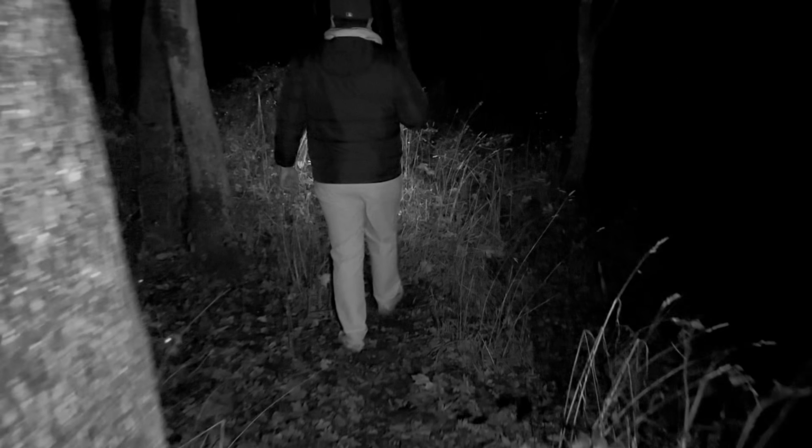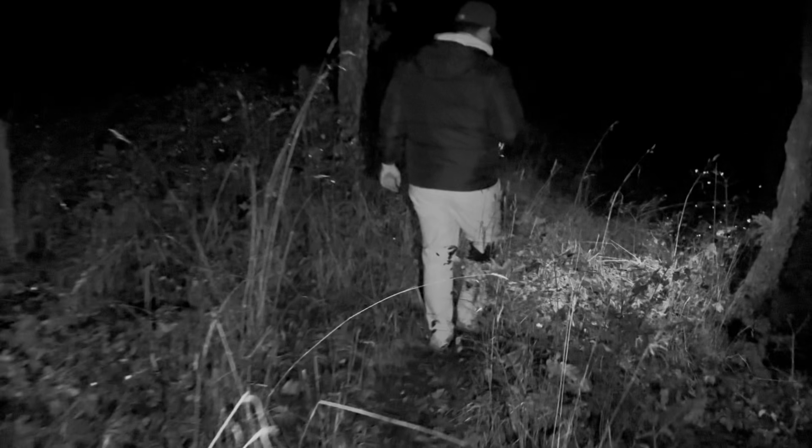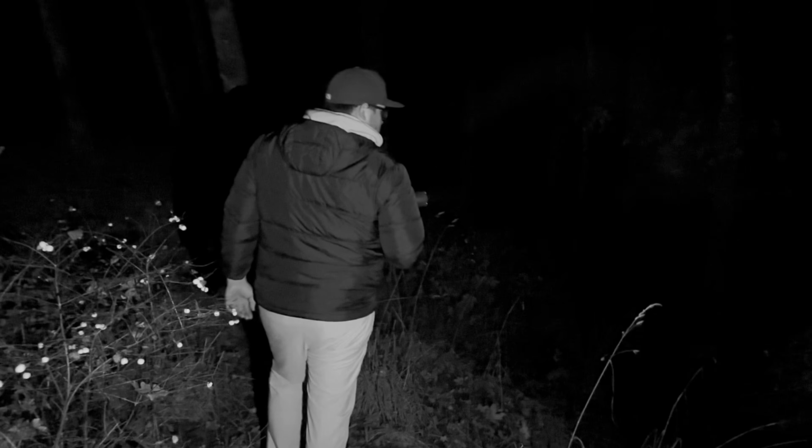And then I'm thinking that I'm recording, then I realize that I'm not recording. And I go, hey, Ben, it's not recording. I was taking snapshots at the time. And so I hand the thermal camera over to Ben, and that's when Ben gets it recording.